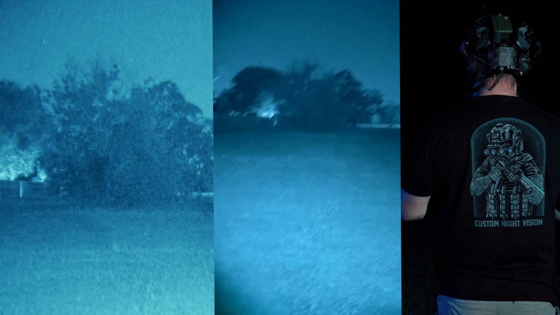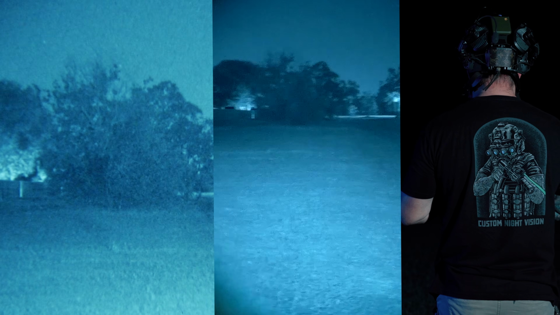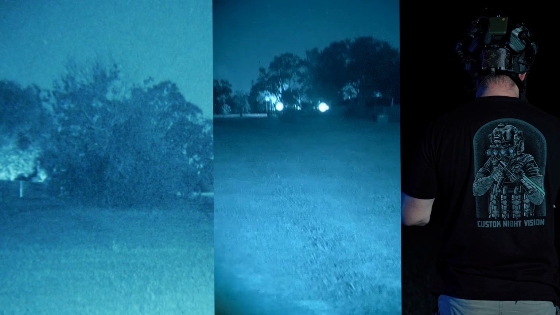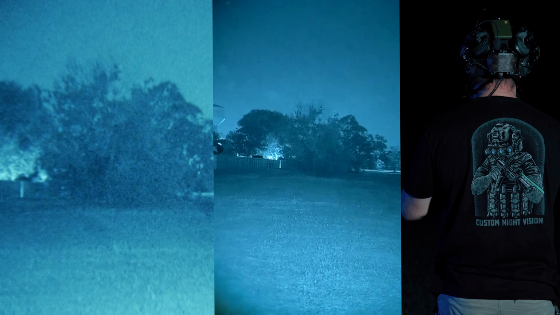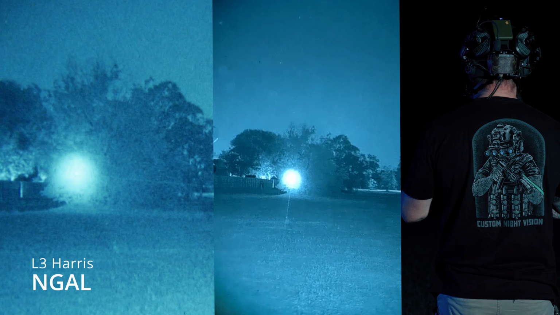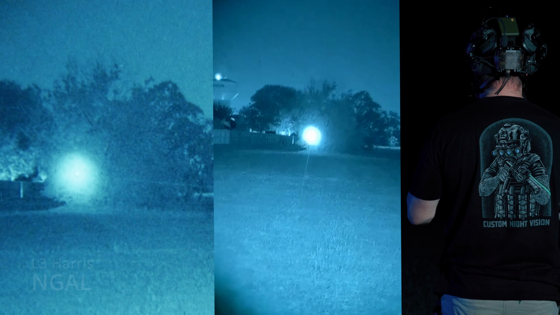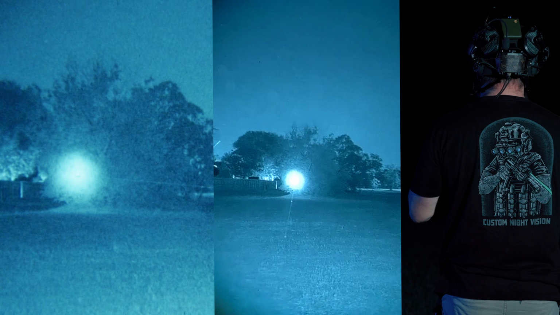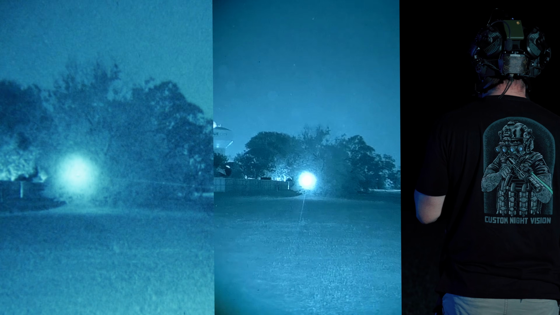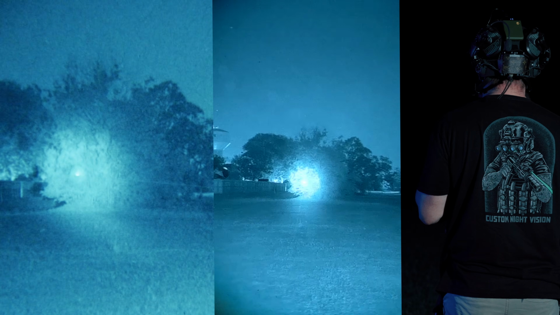All right, so from left to right, again, L3 Harris NGAL, Wilcox Raid XE, full power PEQ, and D-BAL D2. We're gonna start with the NGAL. So this is on the full power laser, full power illuminator mode. Just gonna give a little demonstration of how much adjustment you get with this illuminator.